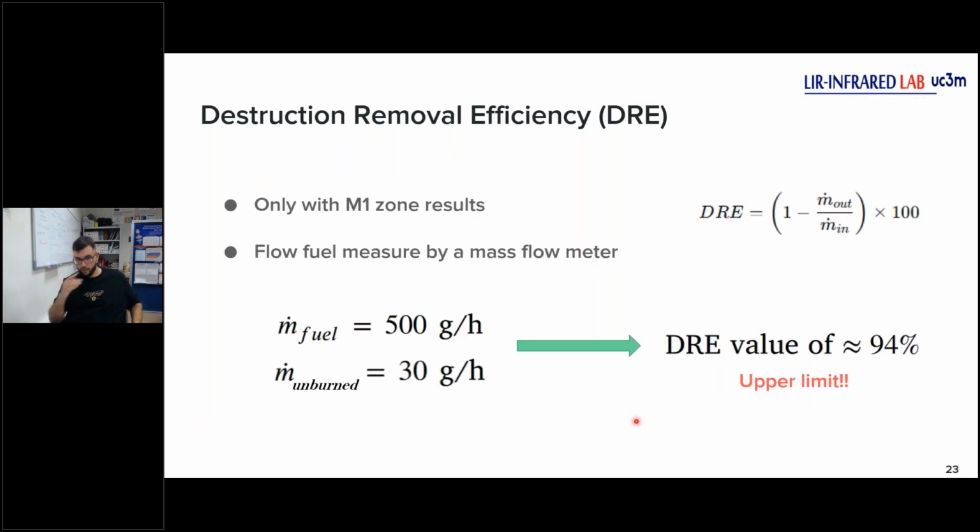And now I have to talk about the destruction removal efficiency. It's a very important value in the industrial sector. This value only depends on the unburned fuel emitted to the atmosphere and the initial, or injected, fuel to the flare.